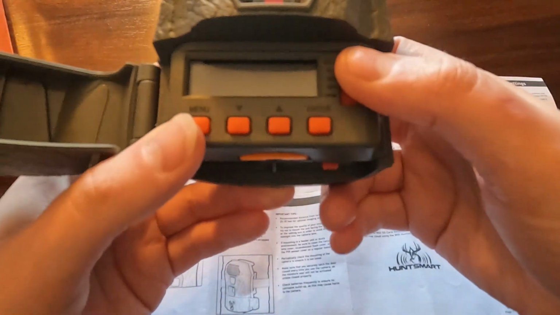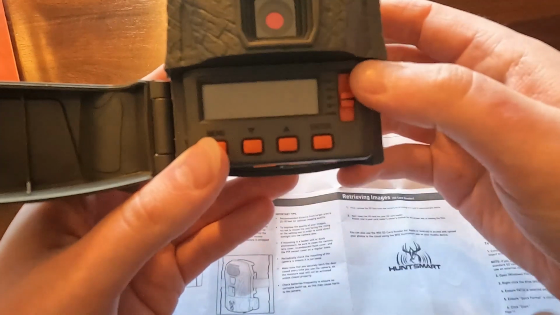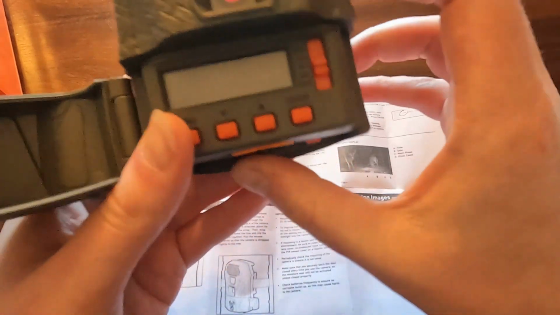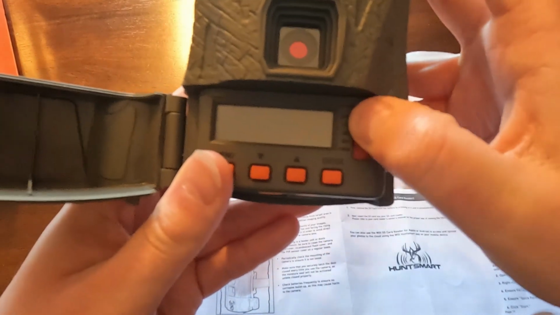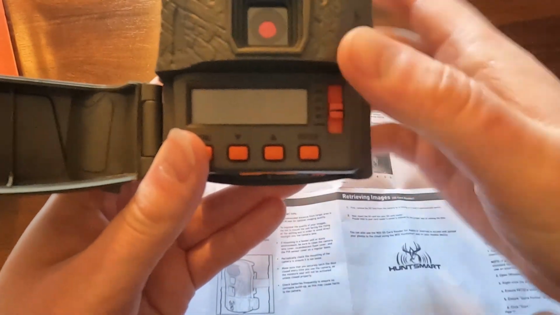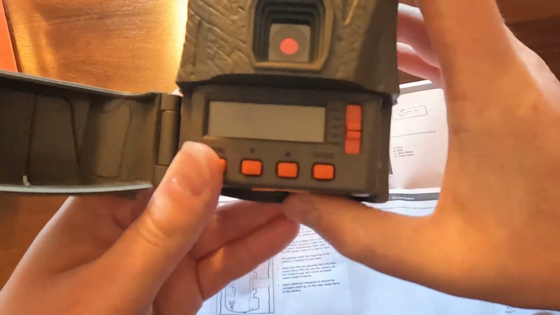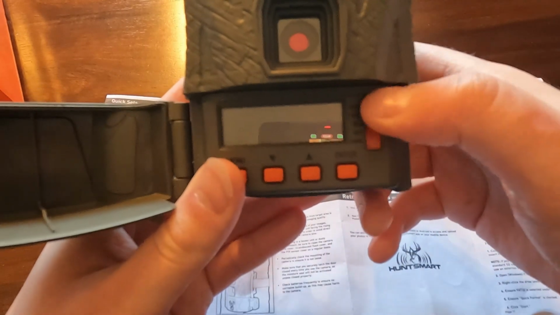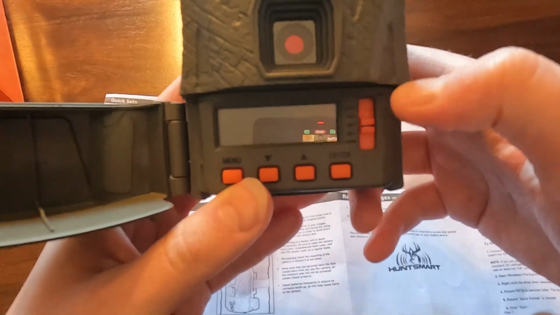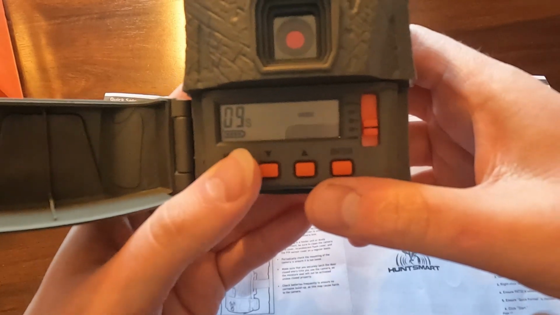So a frustration that I've had with this unit is getting it to go into the menu. What you have to do is turn it on, and I've had an issue with it actually turning on. I have to wiggle it, and I don't think it's the actual batteries, because I've tried it with a couple different sets. It appears to be the connection here just isn't firm enough. Once it goes, it works just fine. There we go, now the screen kicked on.